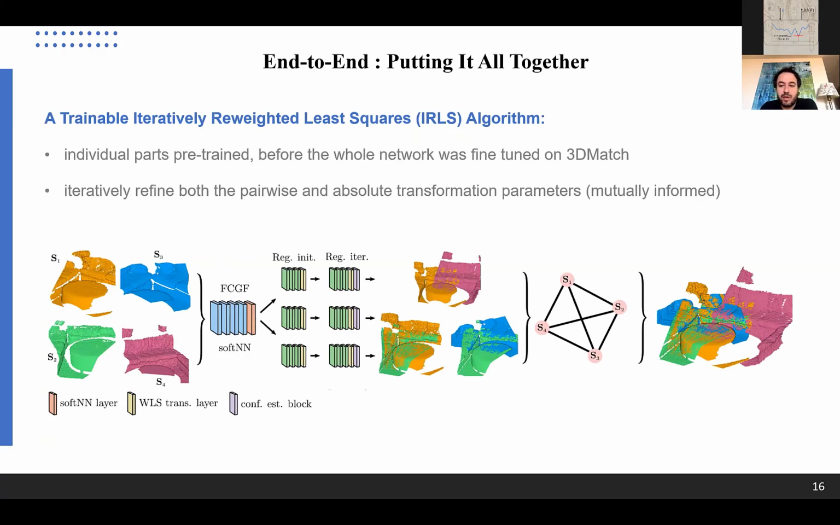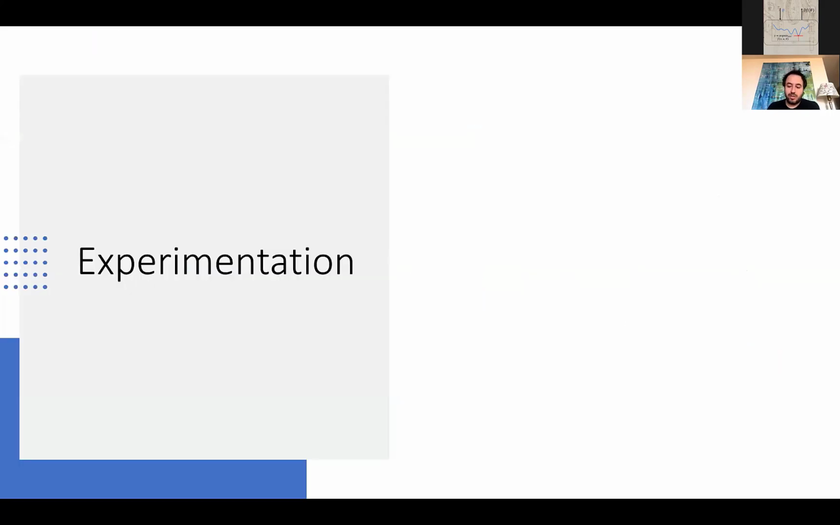Now we can have an end-to-end solution, right? Because now we have the pairwise registration and synchronization put into differentiable forms, and now we can stack them and have an end-to-end network, and then iterate this registration a couple of times in order to come up with an algorithm that is IRLS-like, iteratively reweighted least squares-like, so that the system is a little bit more robust. Okay, so this is the method.